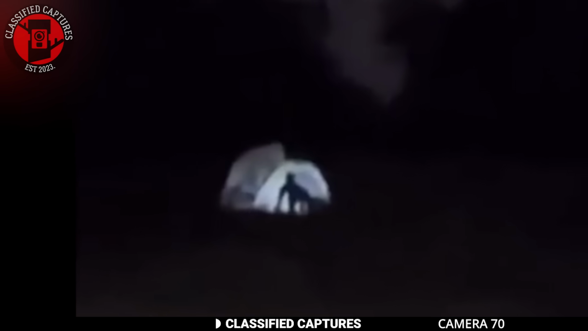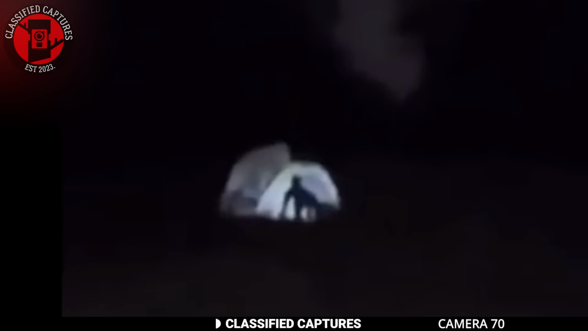Inside one of the tents was a creature crouched on all fours. It certainly didn't seem human, but if it wasn't, then what on earth was it?